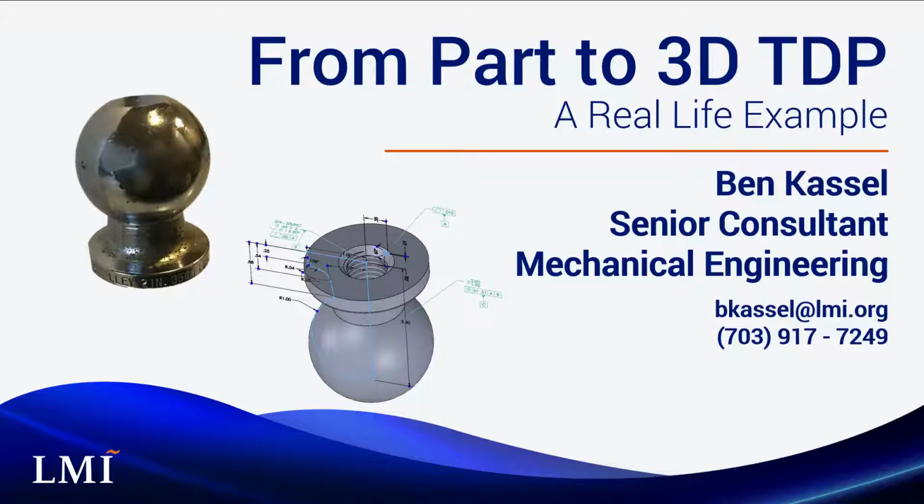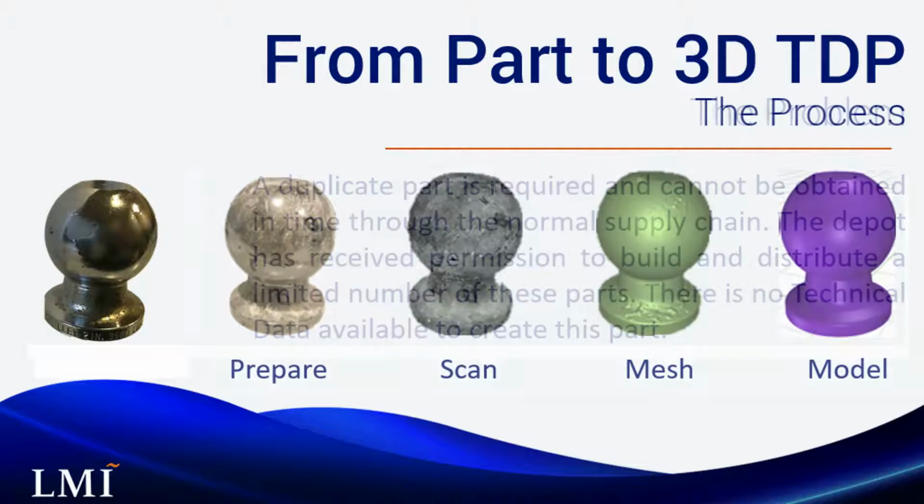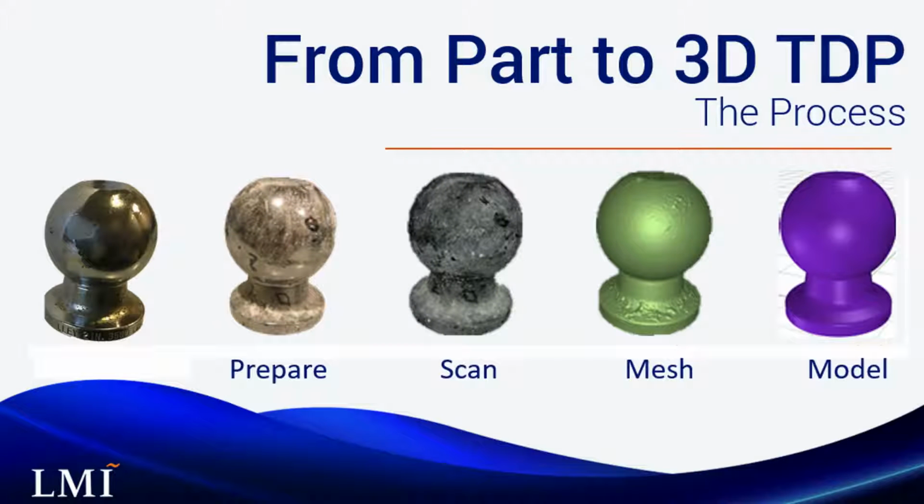This is a demonstration of the steps to create model-based technical data of an existing part. The problem is, a replacement part is required but cannot be obtained through the normal supply chain. One solution involves the use of 3D scanning to capture the shape of that part in order to create the model-based definition for the technical data package.